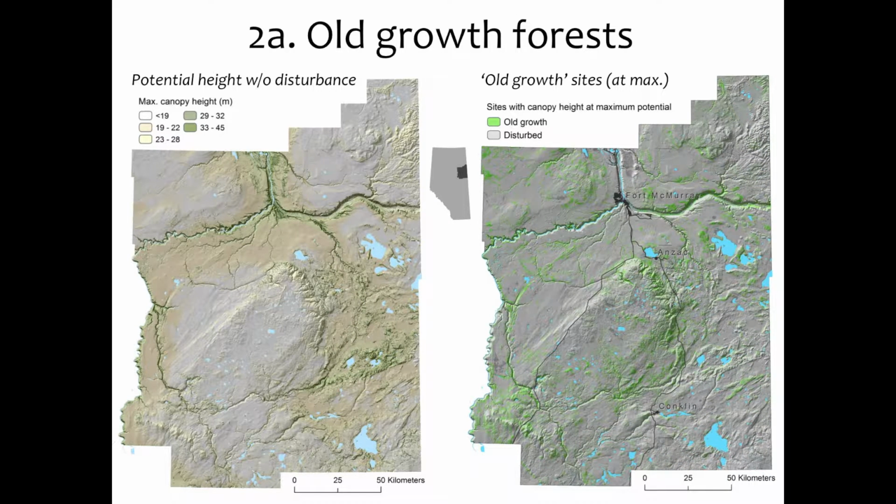So on the left here, this would be potential height with no disturbance. I wanted to do that because I want to eventually identify places that have more old growth like characteristics. So climatically and depth to water wise, the green areas tend to be places where you're going to get up into 30 meter to 45 meter canopy heights. But this is also the maximum height you'd expect. The heights on top of the Stony Mountain are going to be much shorter, more peatland, higher elevation. It's not real high, but it's still higher. So it's going to limit that overall height.